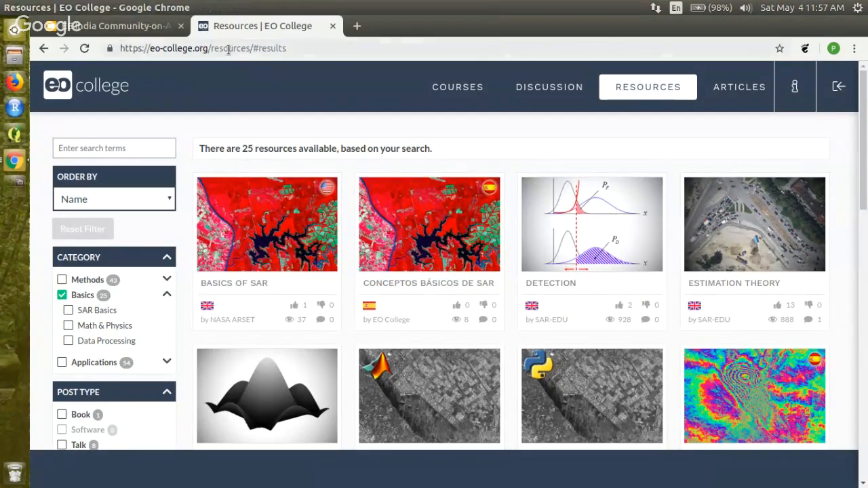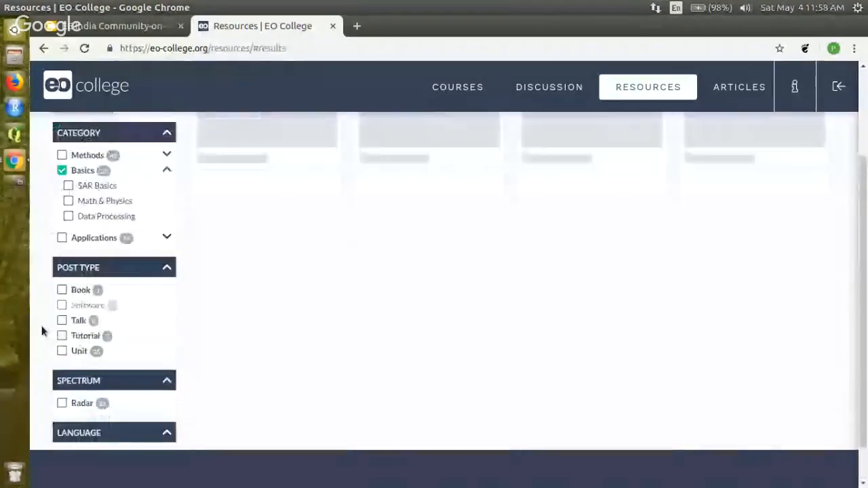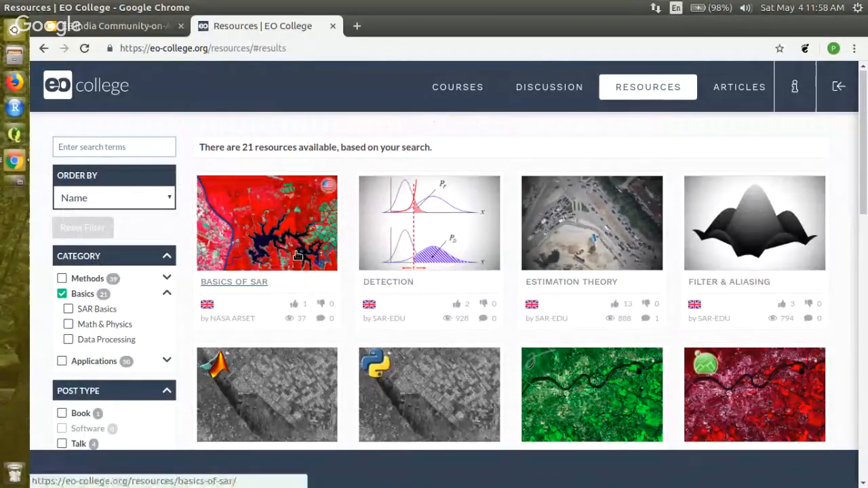So I was saying, this is the link from the slide that I had shared. There are multiple categories, methods, basics, and all of that. I just click basics, then go down here and select English. So this is filtered down. Basics of SAR is one of these that I went over in detail for my own learning, and I borrowed a lot from that for my own talk just now.